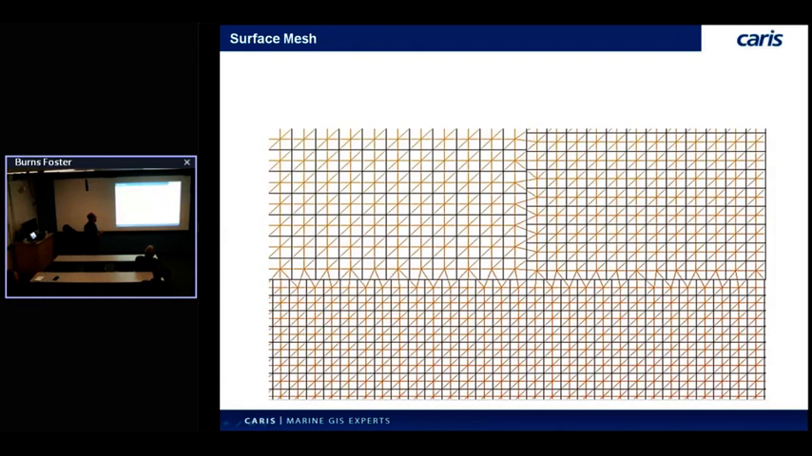So we've done a hybrid of almost a TIN and a grid. We're using the computational efficiency of a gridded surface combined with the flexibility of an irregular network. So it's a best of both approach.